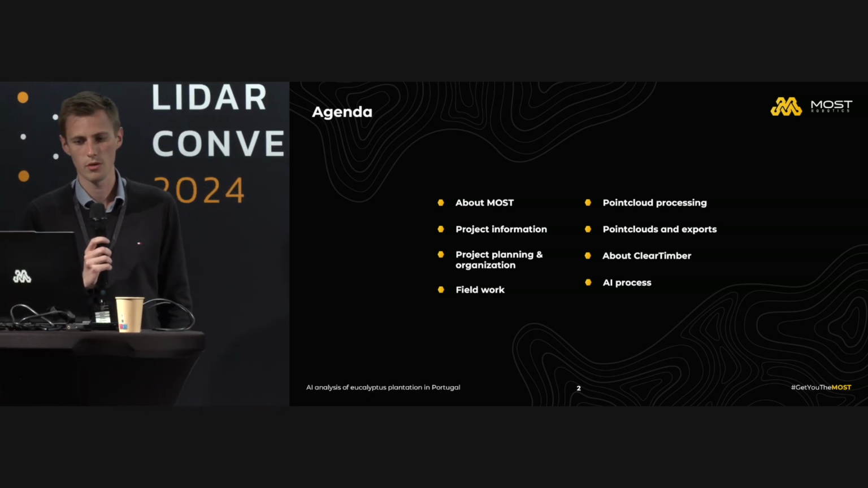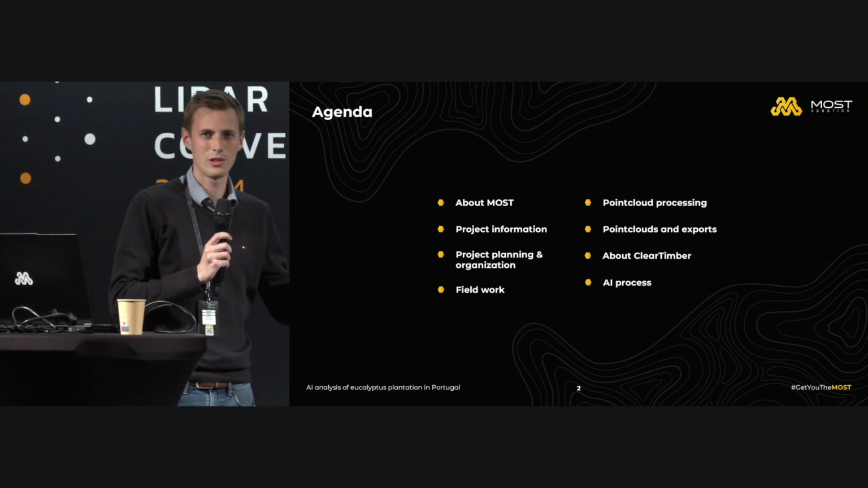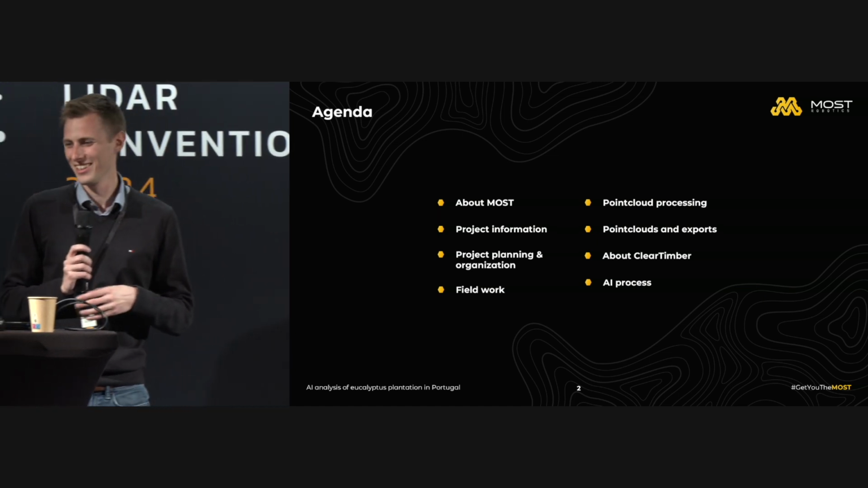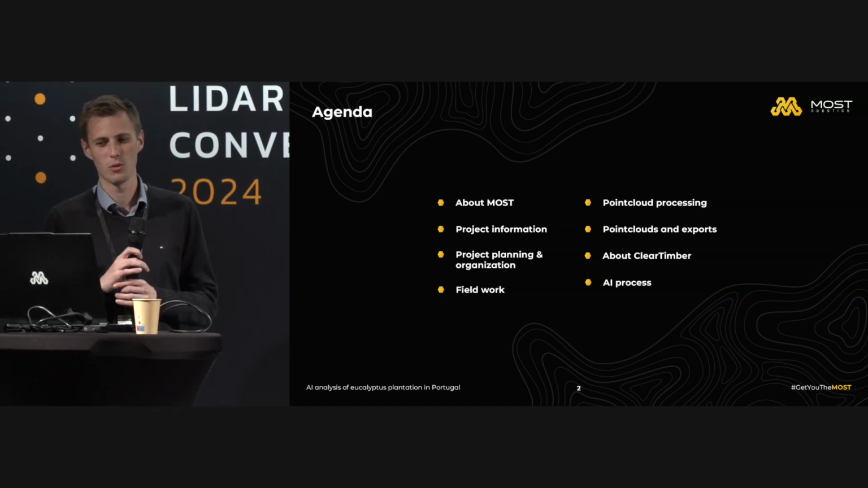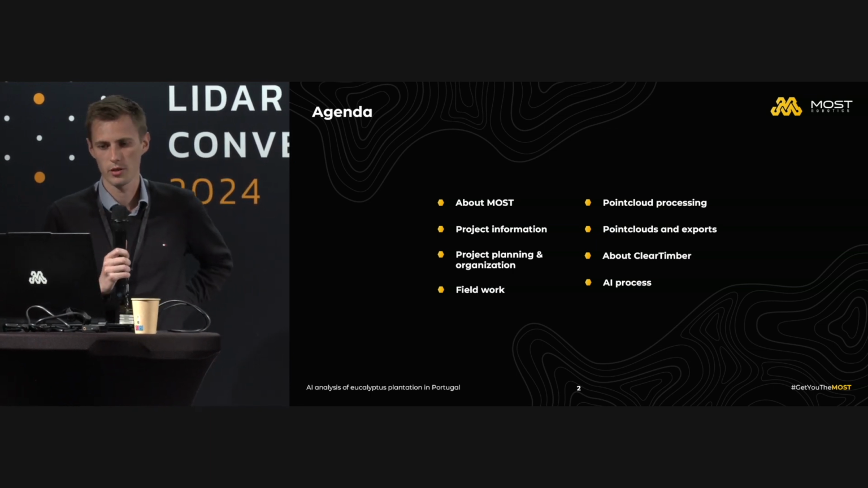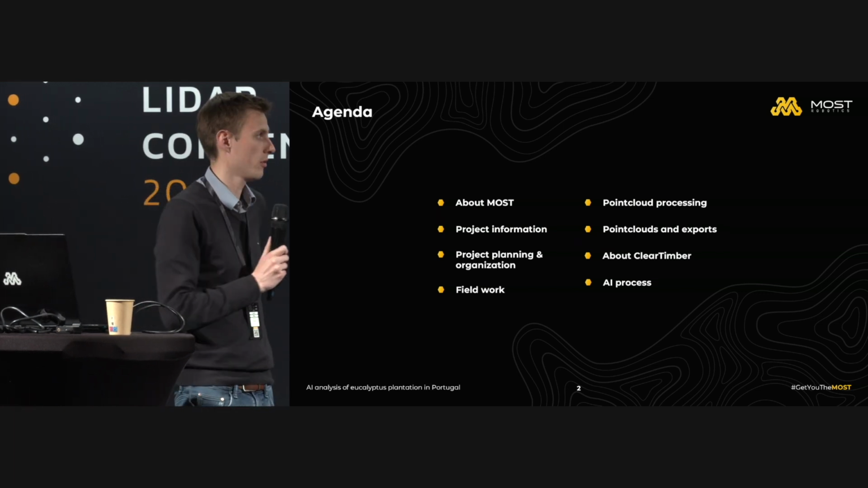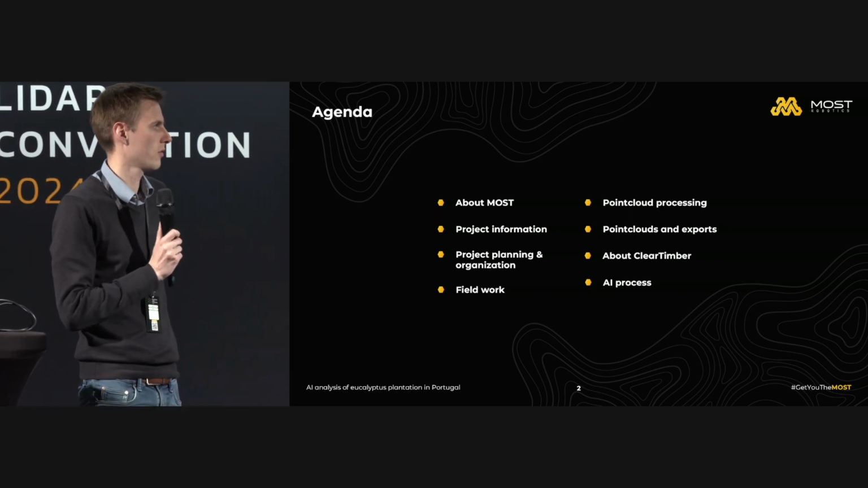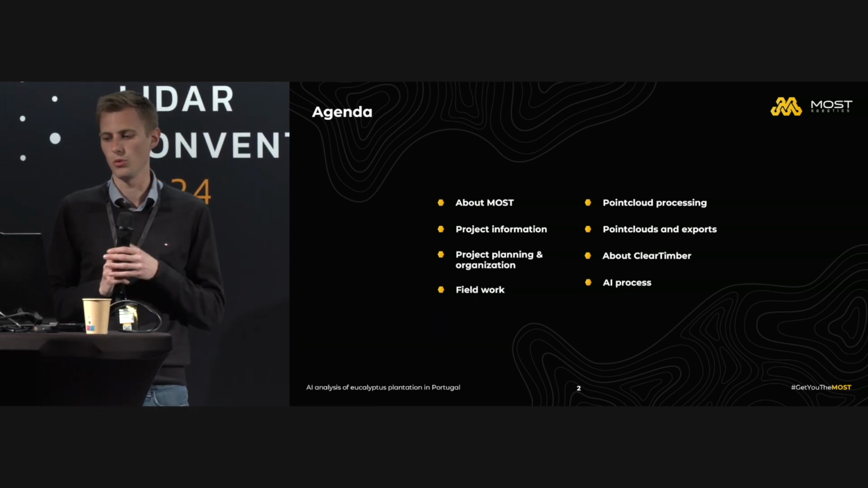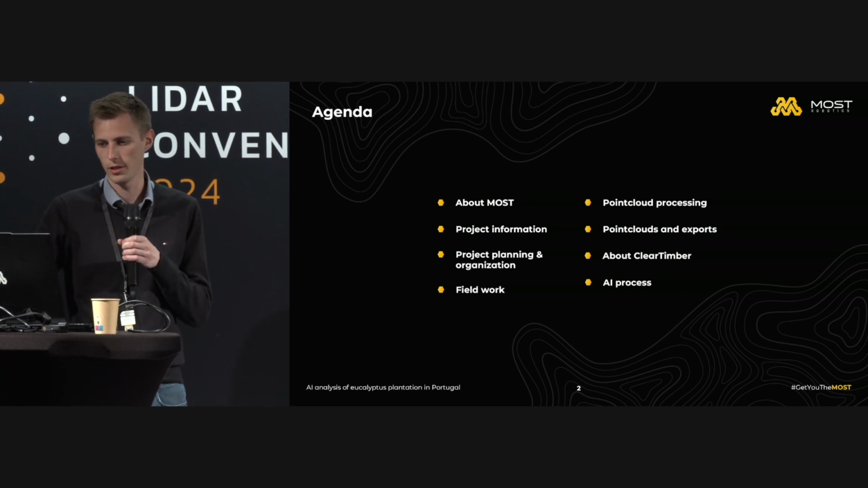We will show you the fieldwork, and the point cloud processing we have already done, so no worries, we will not do 200 hectares of live processing. Then what we get out of the CloudStation, the point cloud export, and then the next step, the AI process, together with CLE Timber, who offers a service to inspect forests and provide a report for different applications.